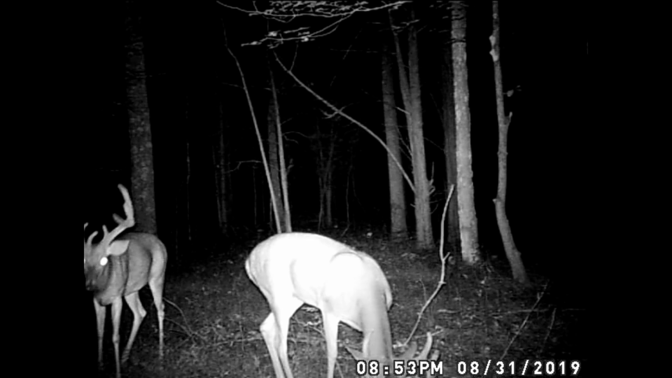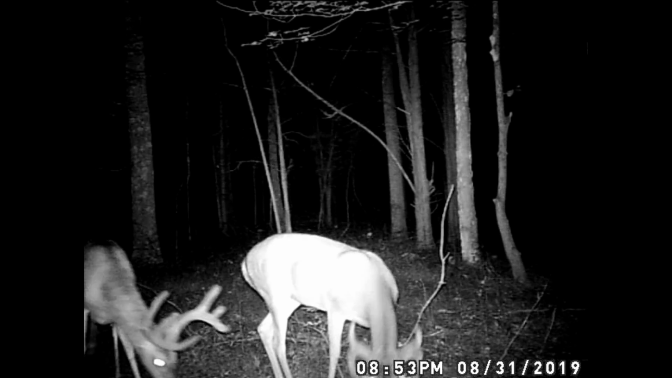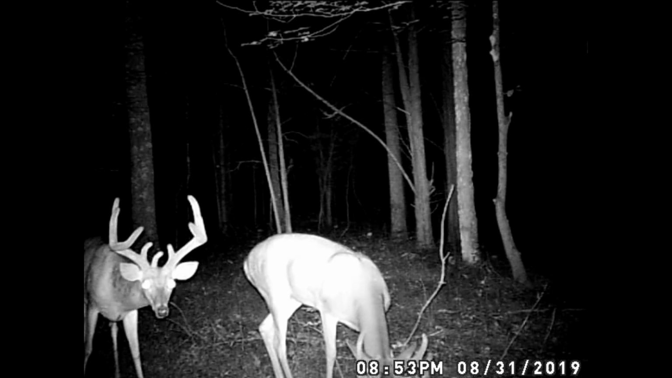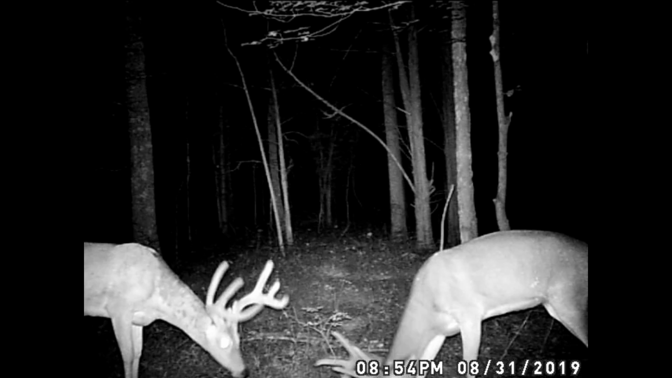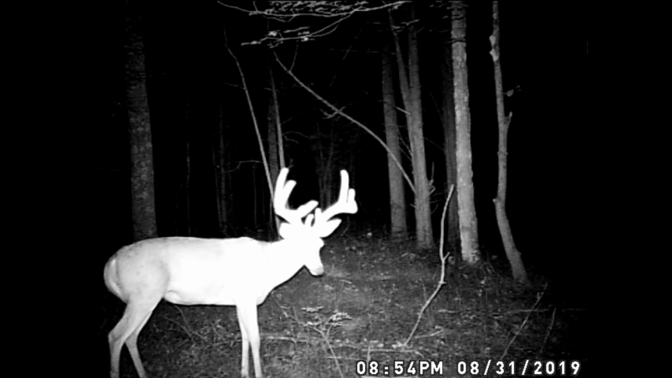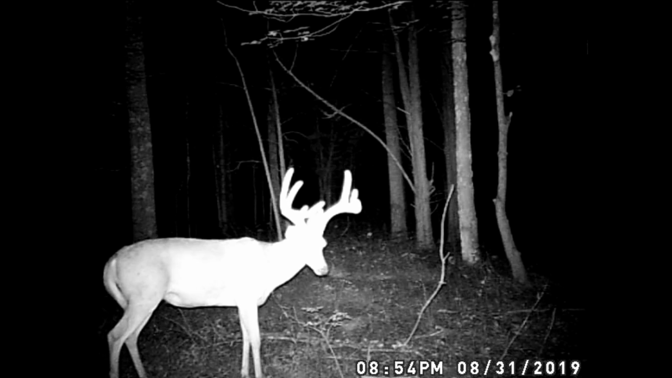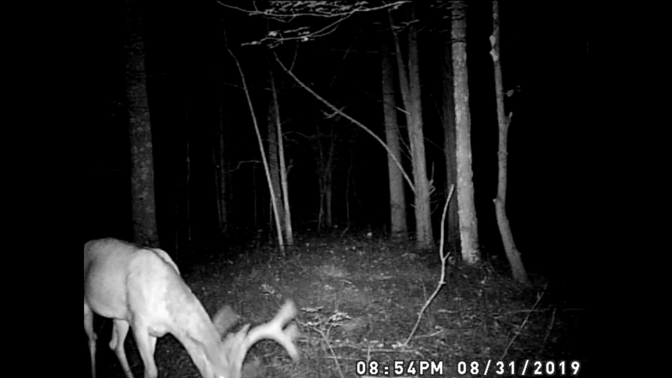We've already seen him, but here you get a better look at him. That is a really nice deer right there. And okay, the same 2 again, but I think somebody new was coming. You could tell obviously that one is dominant, the middle finger guy.